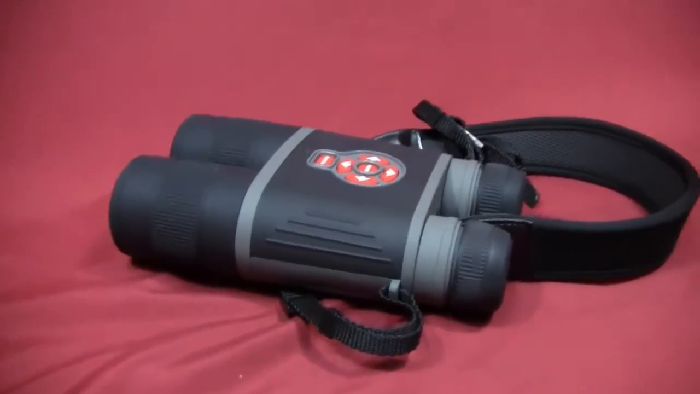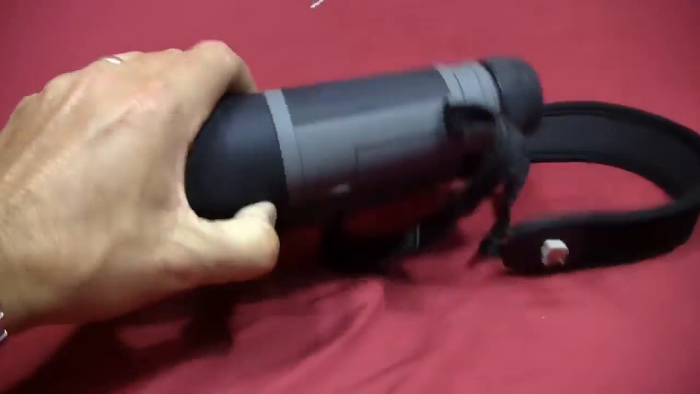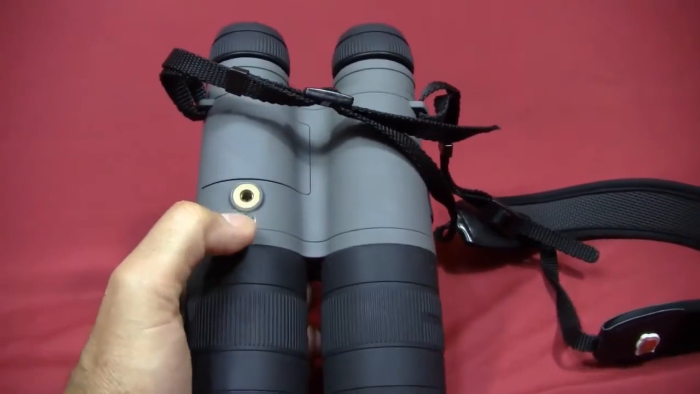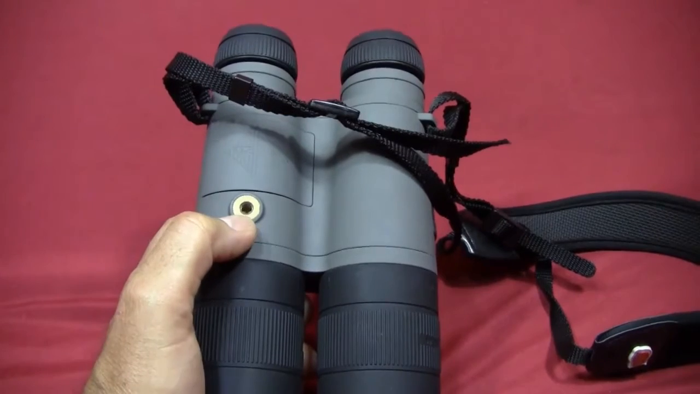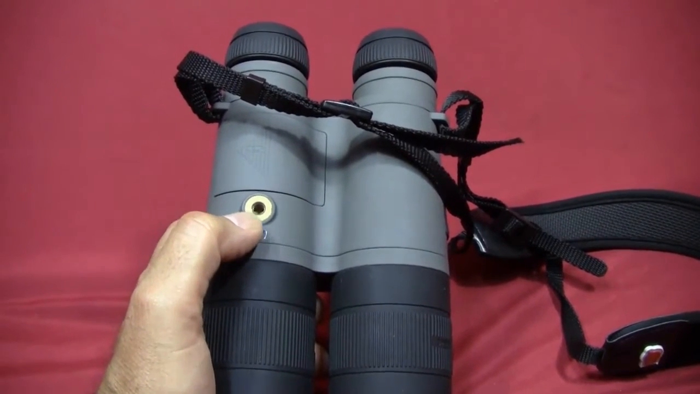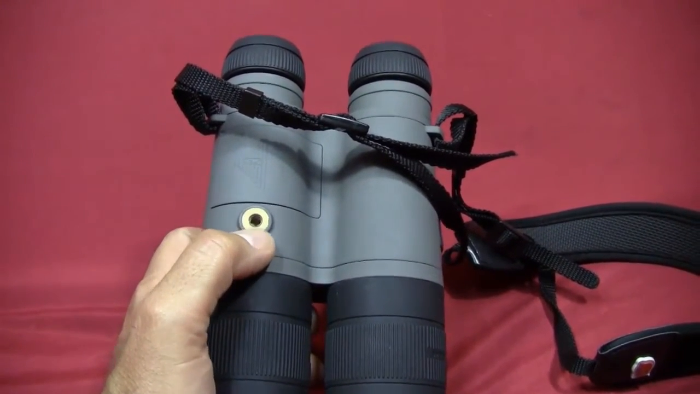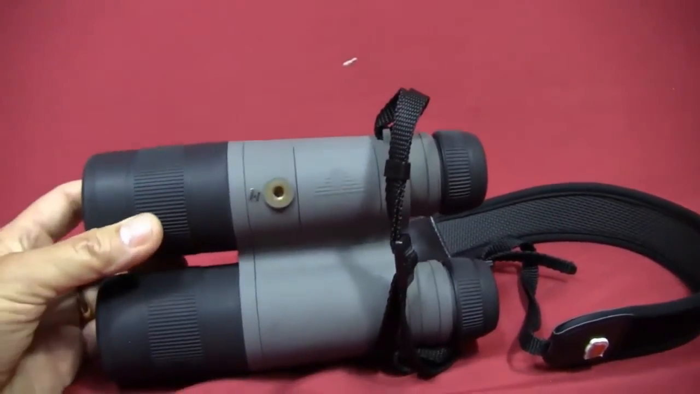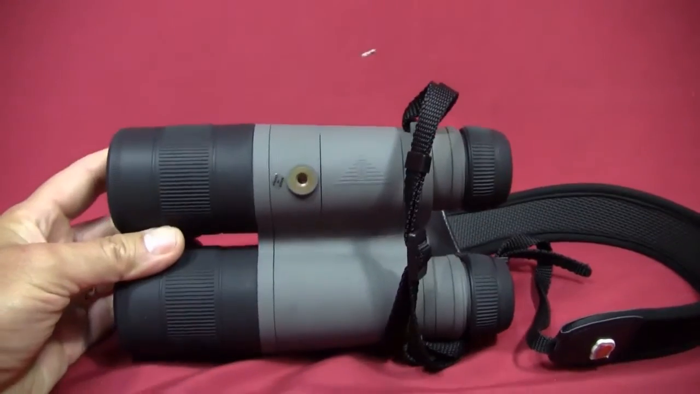Another thing I found is that, if you're going to spend a lot of time out there, or you're going to be zooming in, you really want to take advantage of this thread here for a monopod, or something to help stabilize the binoculars.